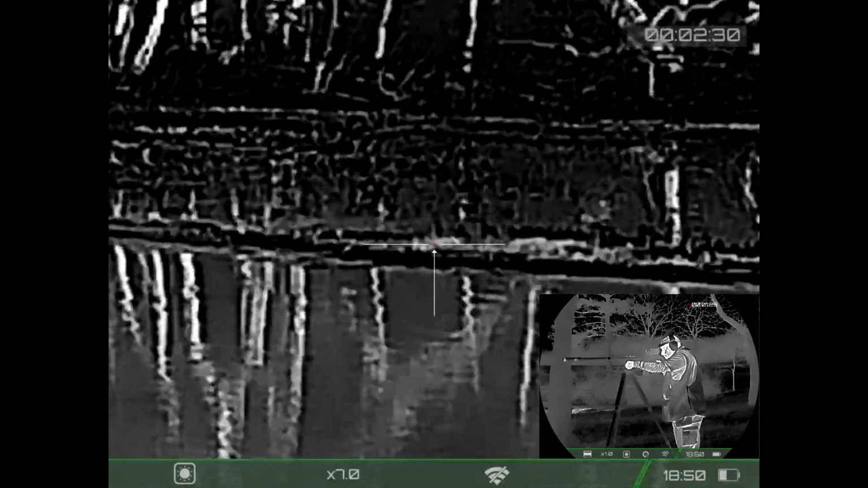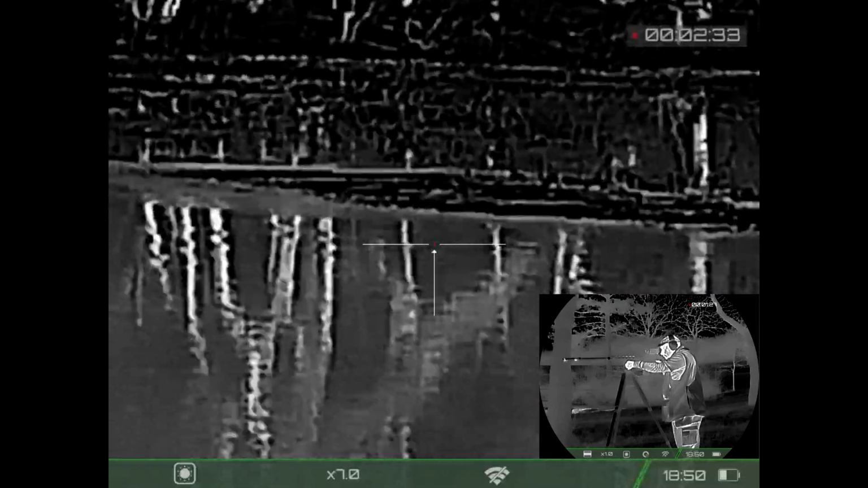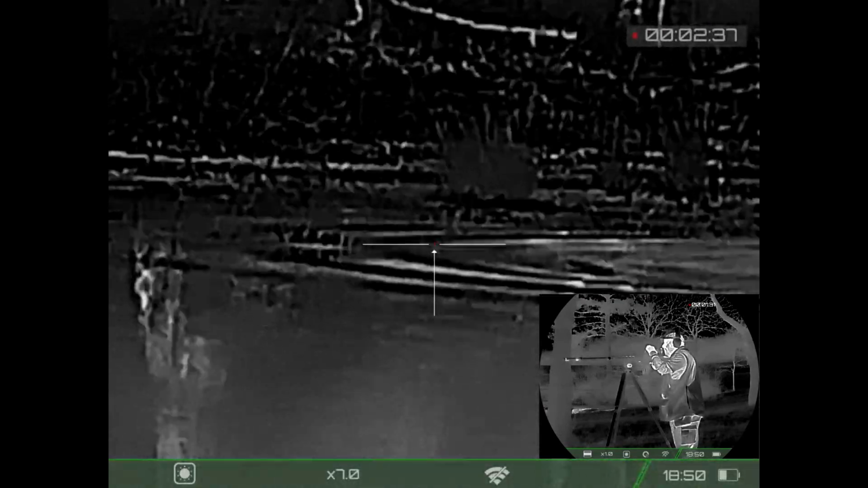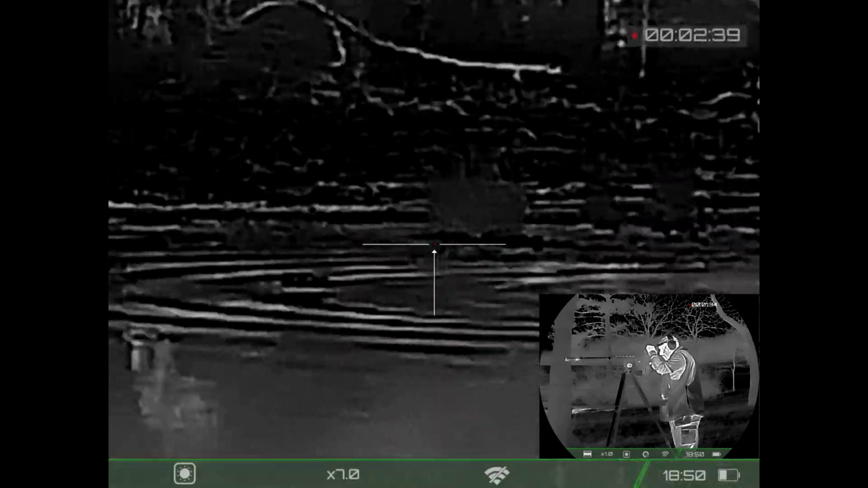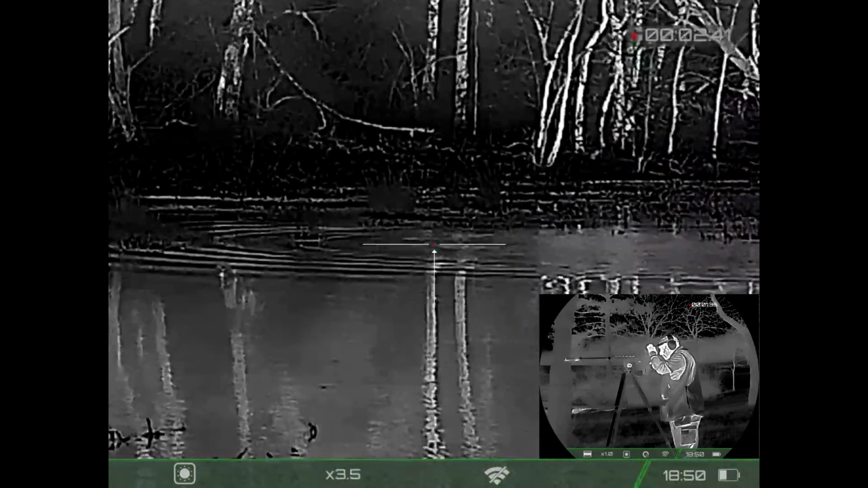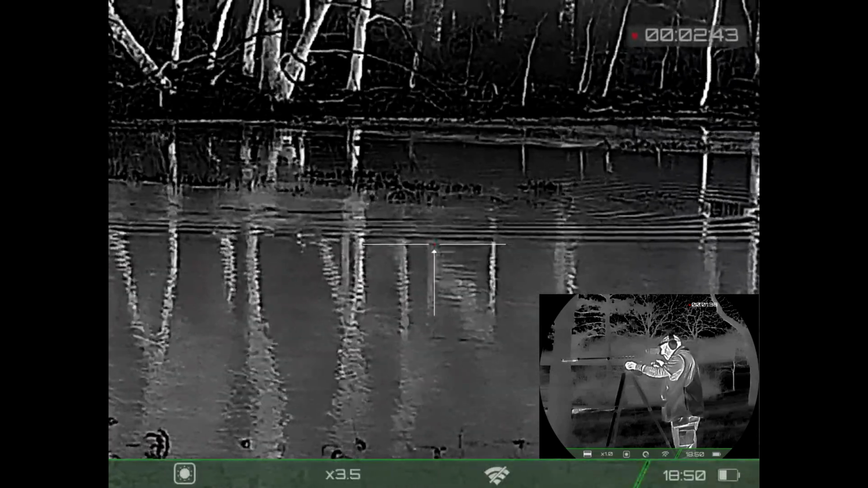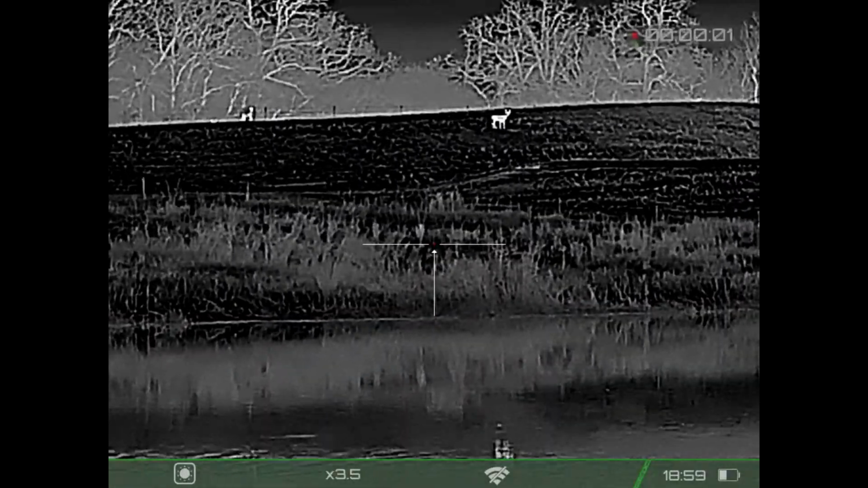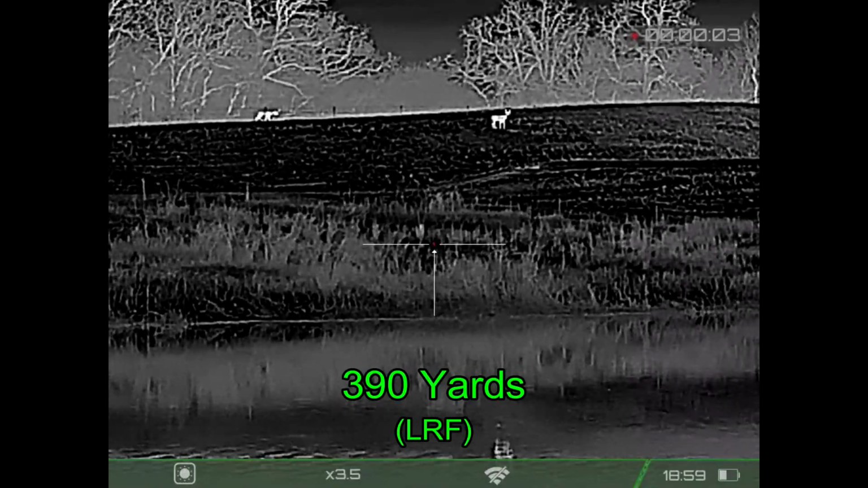Alright, here we go. As you can hear, the report startled the geese. I'm going to get zoomed out, and I'm looking for a body, and I'm not seeing any bodies. That's unfortunate. So I stayed at the lake, waiting for more beaver, and while I'm waiting, spied some deer in